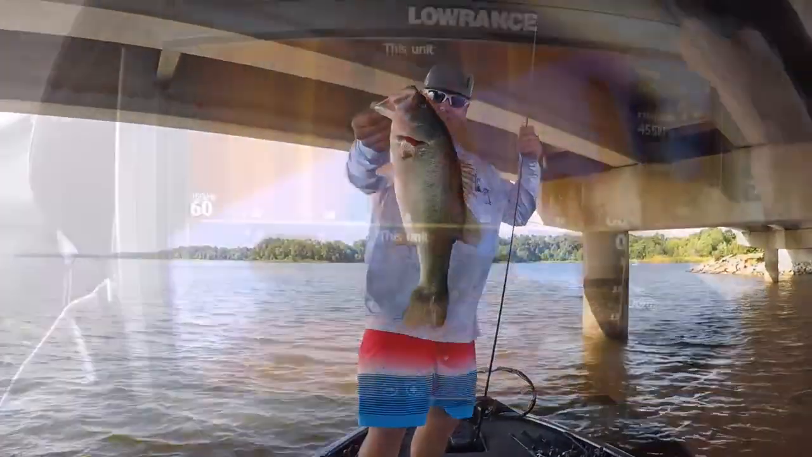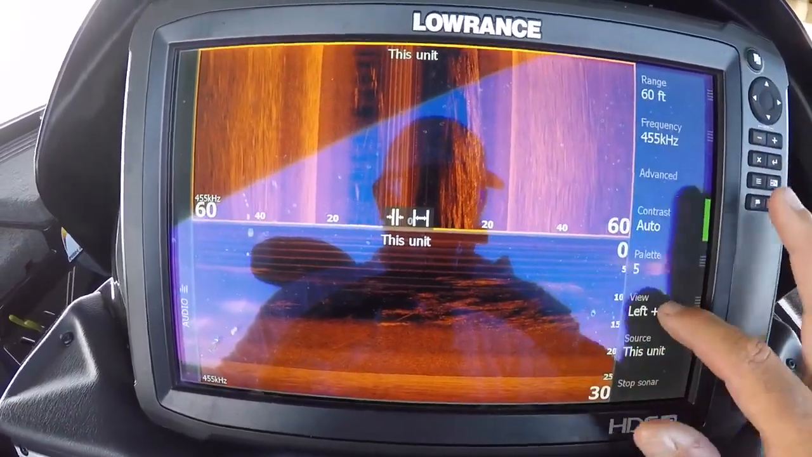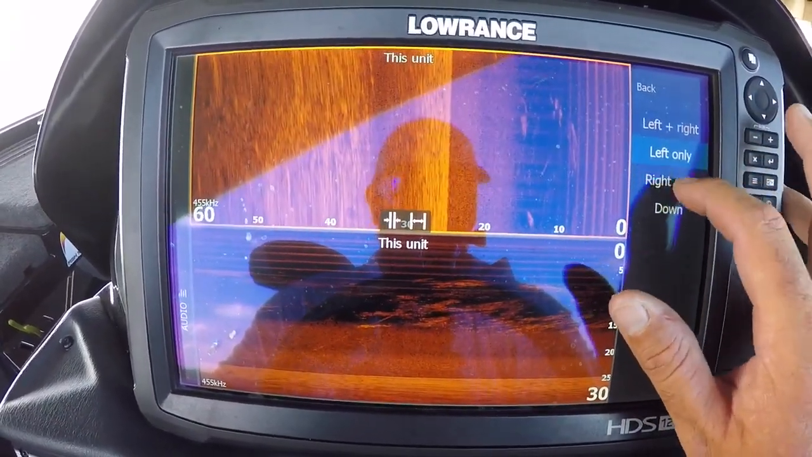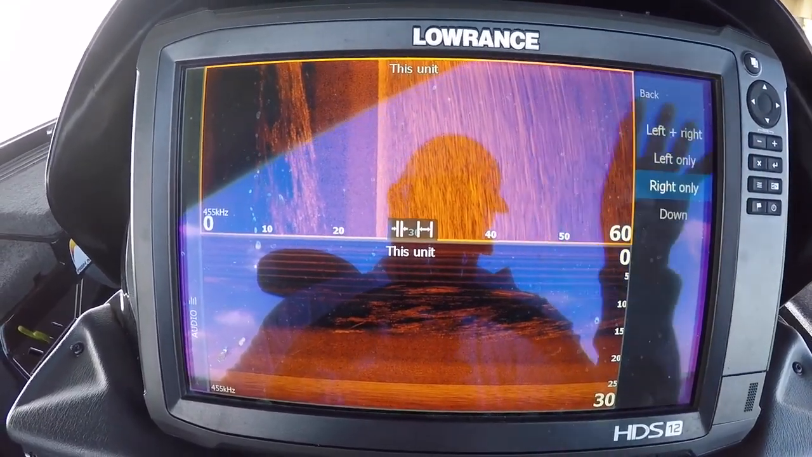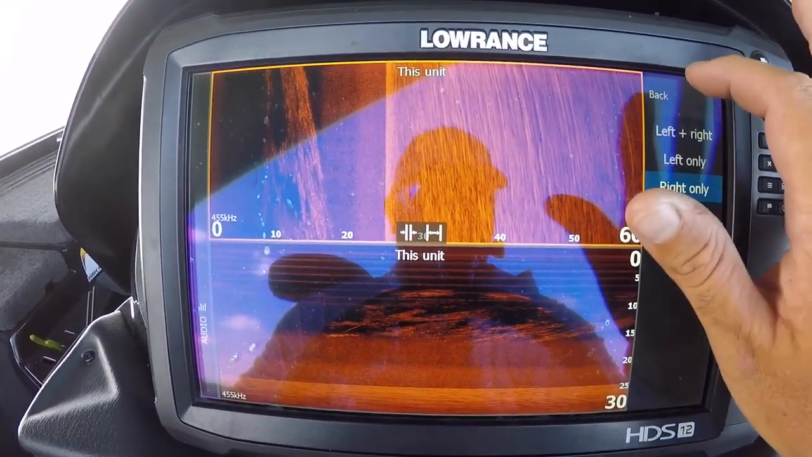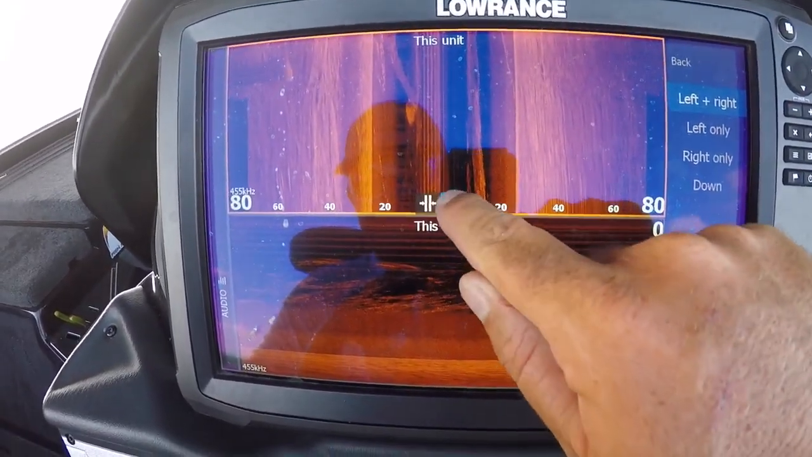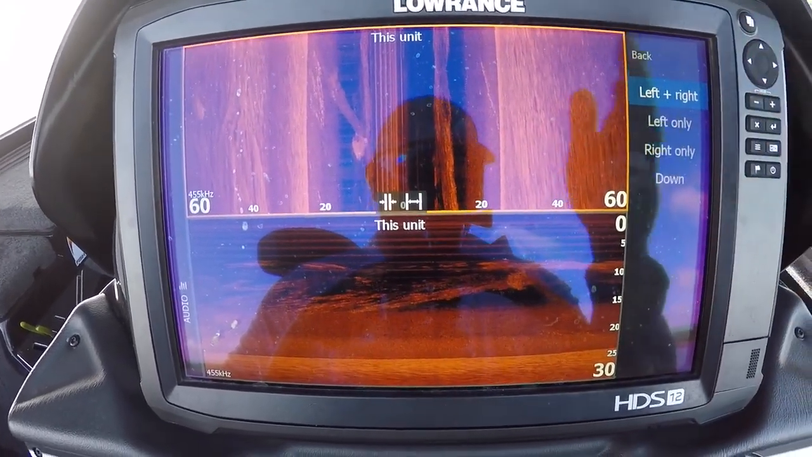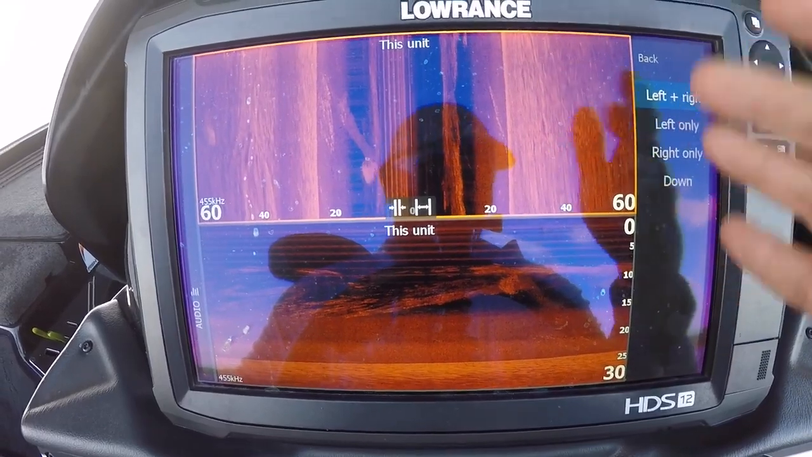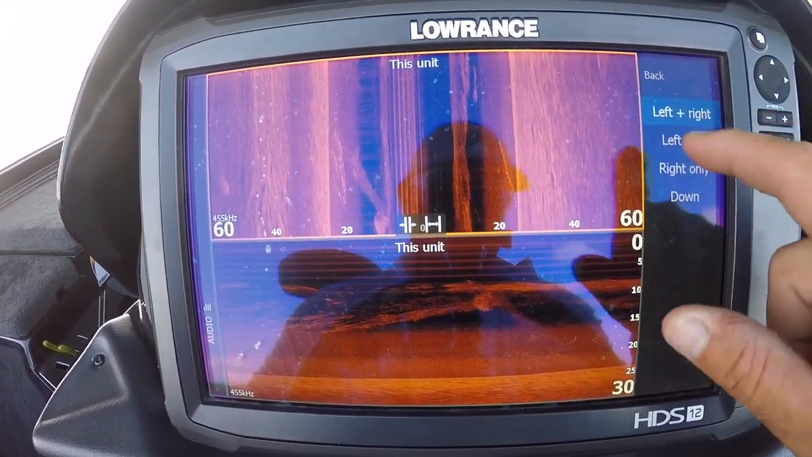Look at there, boy. Now in view, guys, it's just telling you what you're looking at. You're viewing down, you're viewing left and right. You can switch to left only or right only. I do that sometimes when I'm going down one piece of structure that's all on one side of the boat. I'll zoom in to get a better look when I'm scanning for structure. But when I'm looking for fish, I always want to keep things in the same range. So the width that I like to look at is 60 feet. I think 60 feet is 3 boat lengths, that's a good cast away from the boat. So I really like to look at 60 feet.